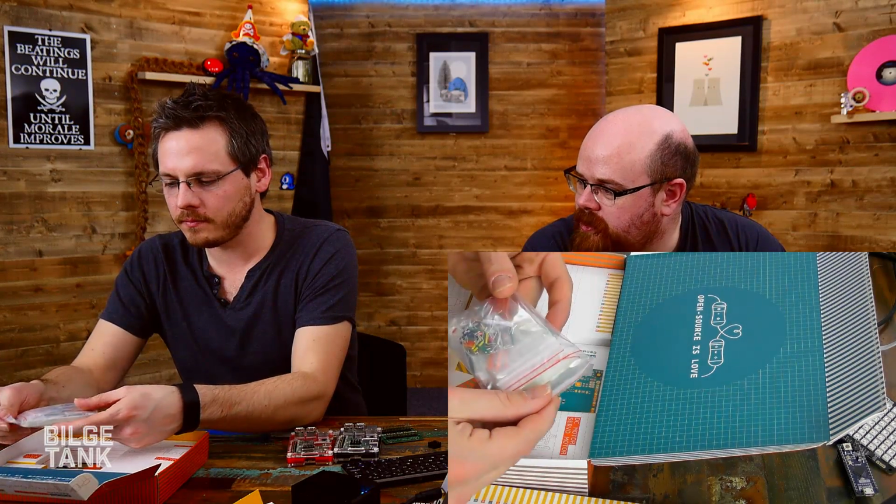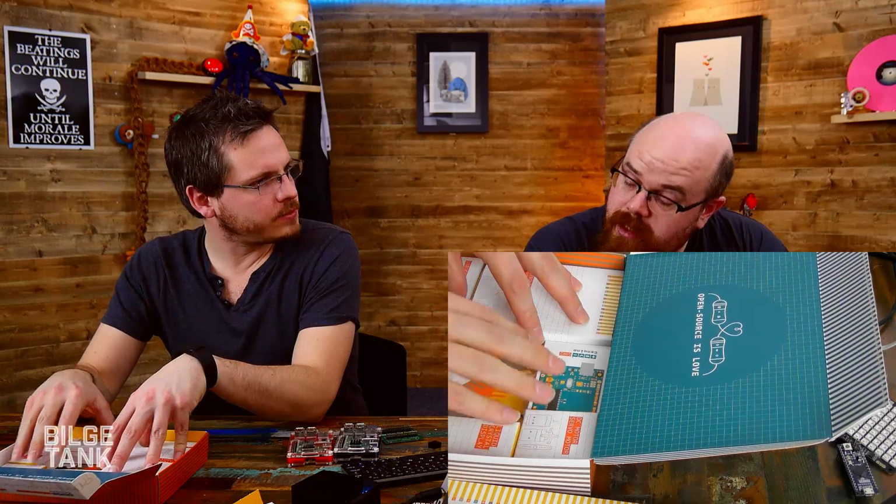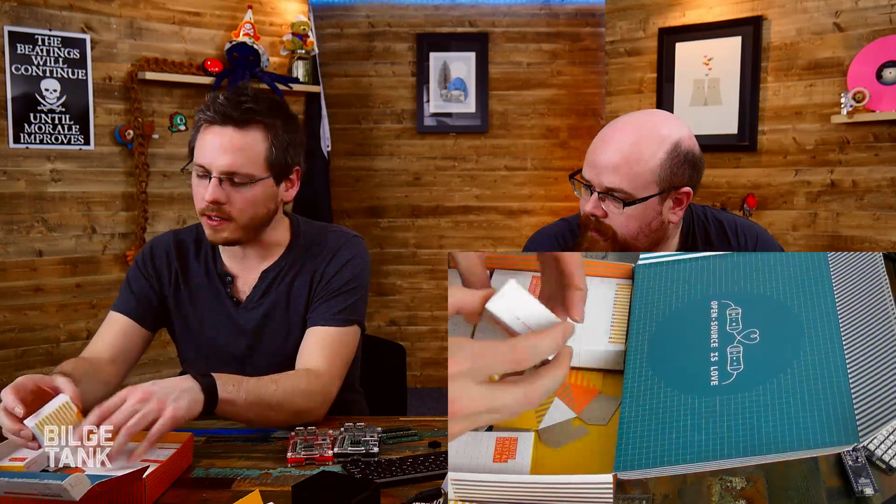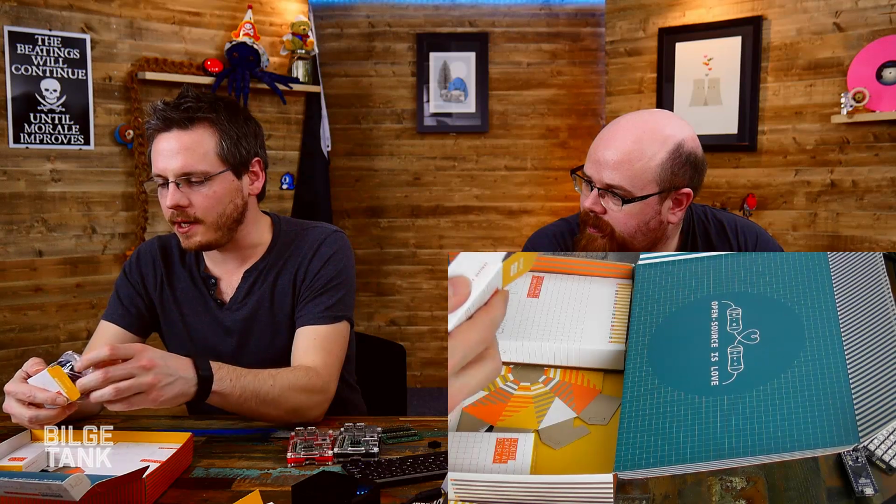Well, the last one used to be more of a storage thing, didn't it? The last starter kit, I think it was pretty much exactly like this. It was a lot of little boxes all stacked inside a big box. We'll have to go and find one. We got one in our room, I think. I was sure it was similar to that. They had the wooden breadboard mount and all that, didn't they? They did have a wooden breadboard mount. I haven't got to the kit bits at the bottom yet.